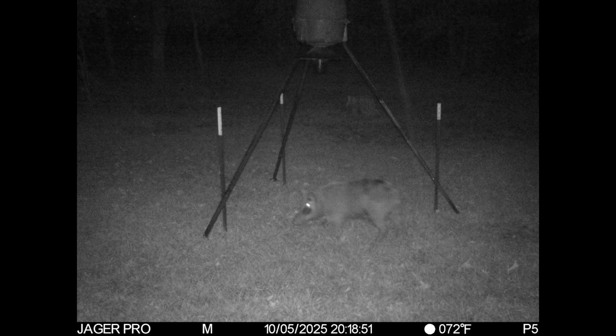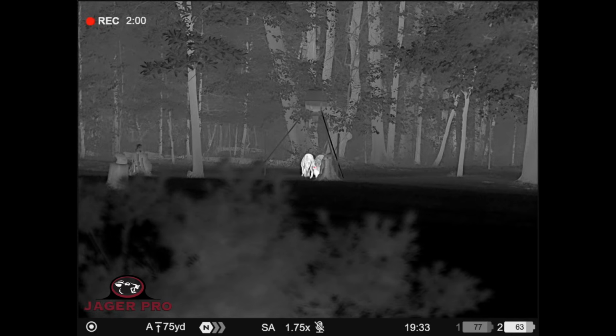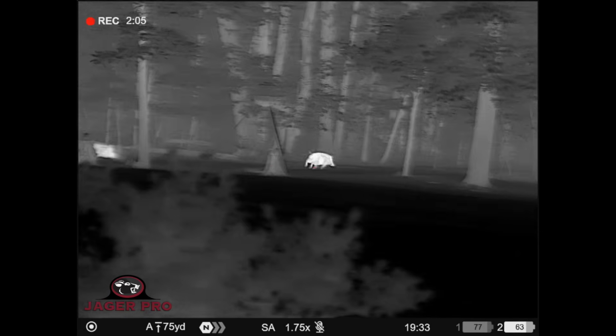I get a notification on my JAGER Pro app, and when I pull it up, I see a familiar face. This is one of our 2 boars from the original bait site. I watch their pattern for the next couple of days and decide it's time. I set up with my thermal rifle and I wait. The 2 boars show up earlier than they ever have. I'm able to get a good shot on one, but not on the second.